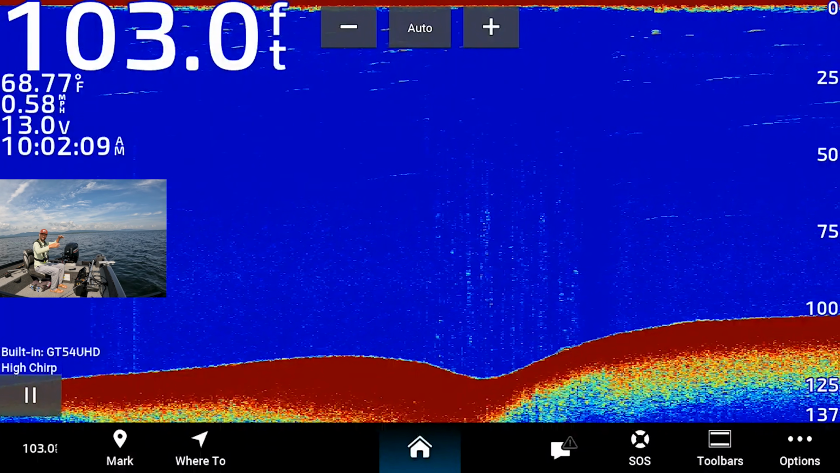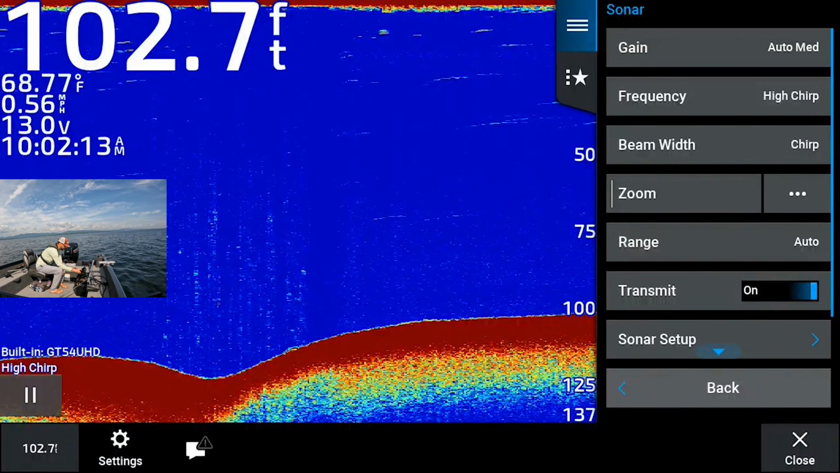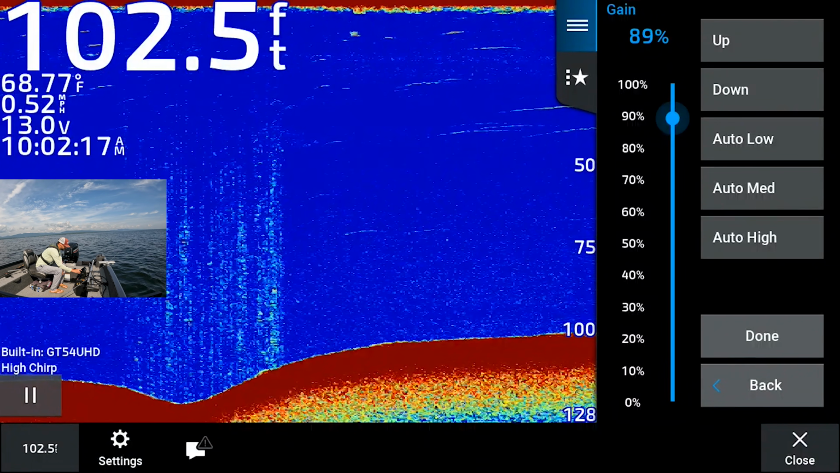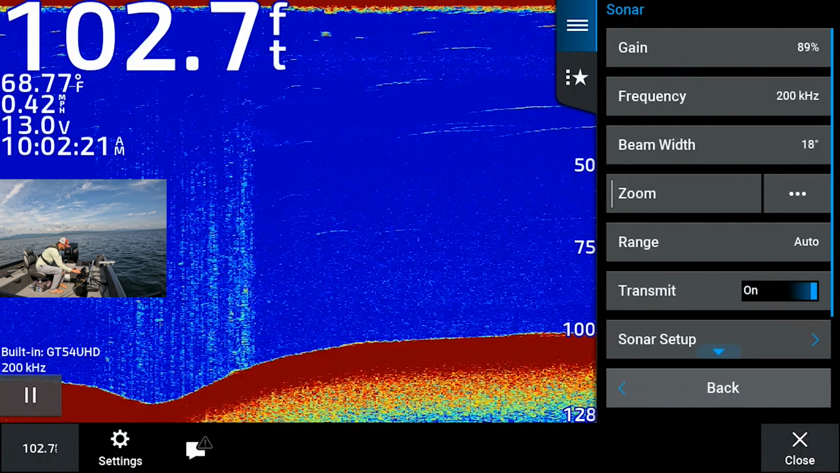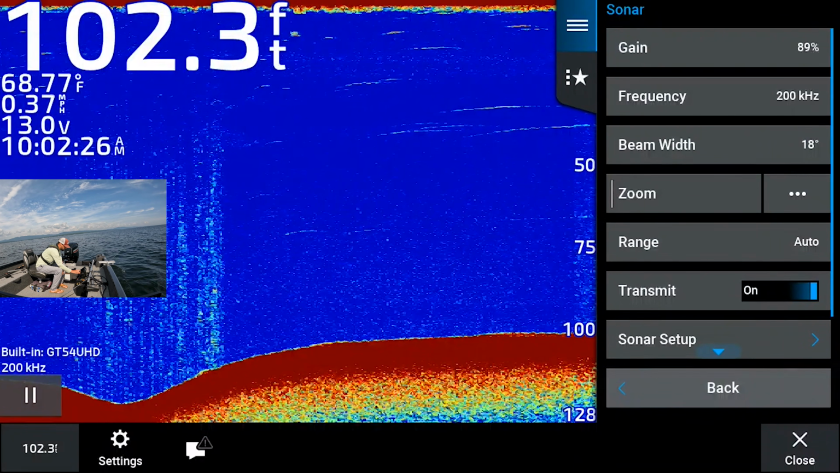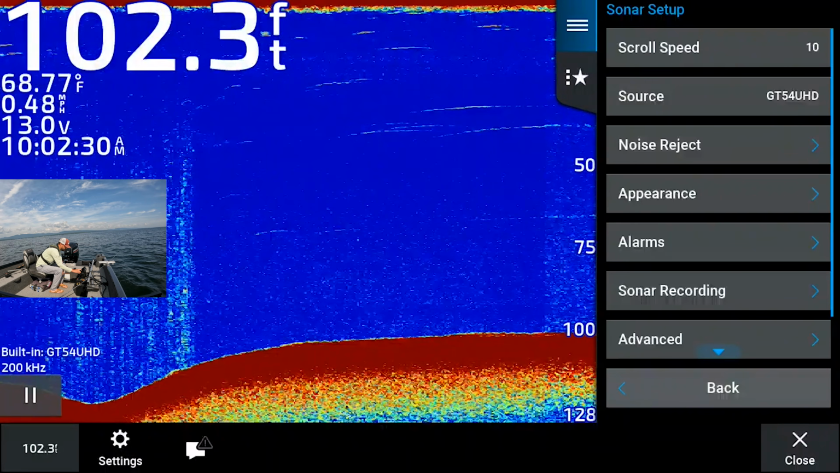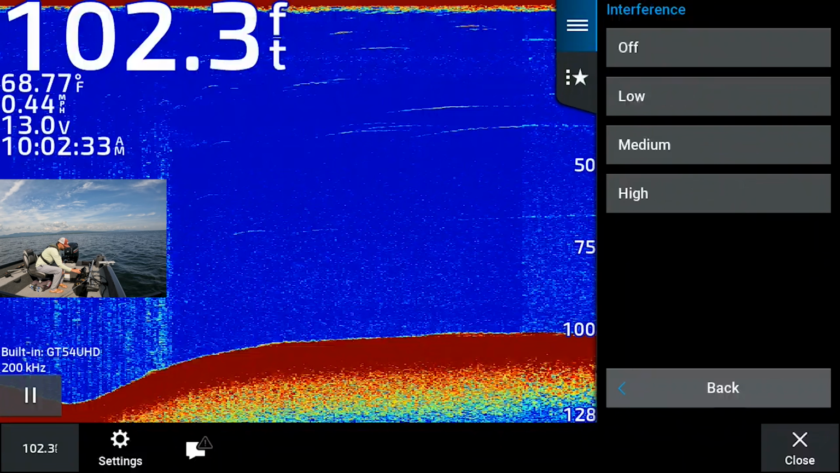We're going to go into settings immediately and turn our gain up a little bit, not too much. And frequency, high chirp. You can also do 200 if you want. Range, auto. Sonar setup, scroll speed, we want that maxed out. Source, noise rejection, off. Smoothing off, TVG off.